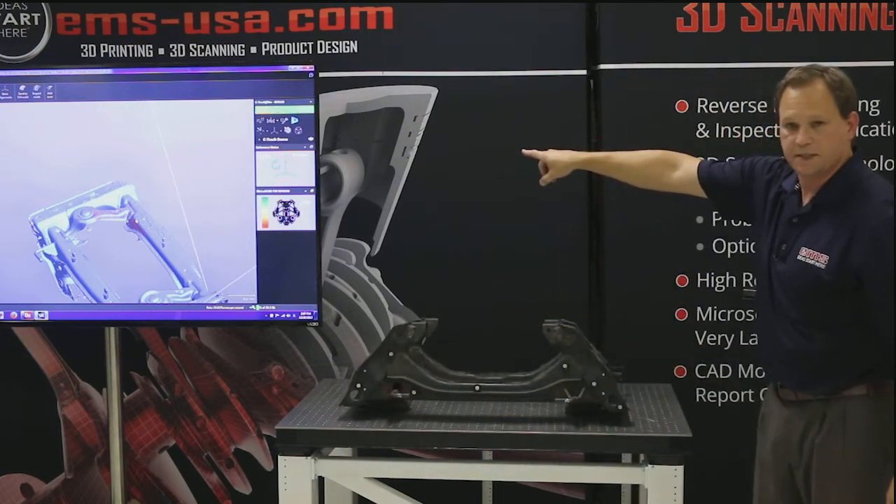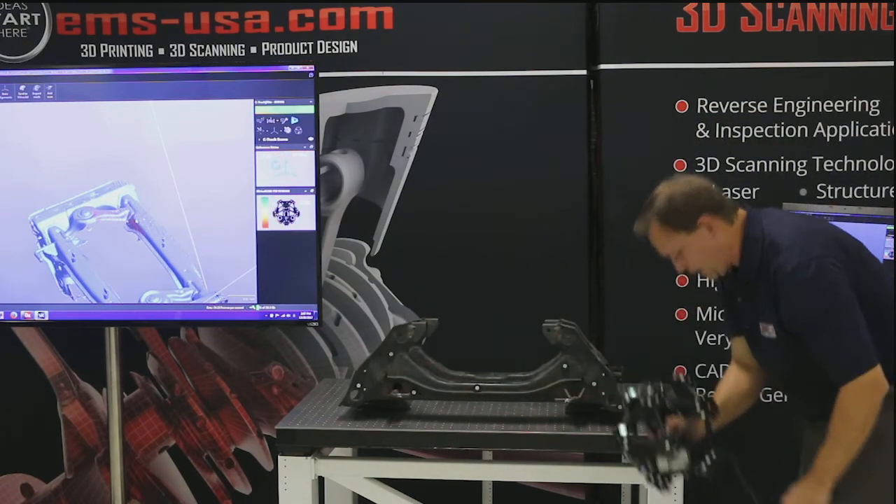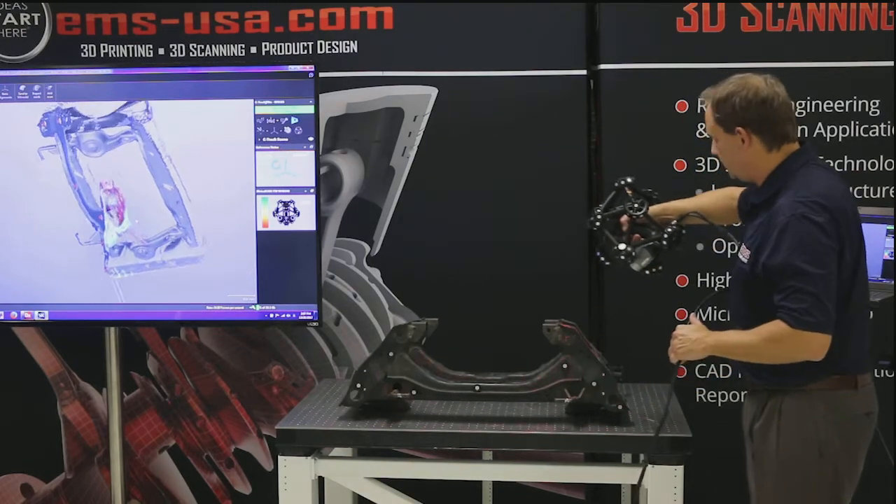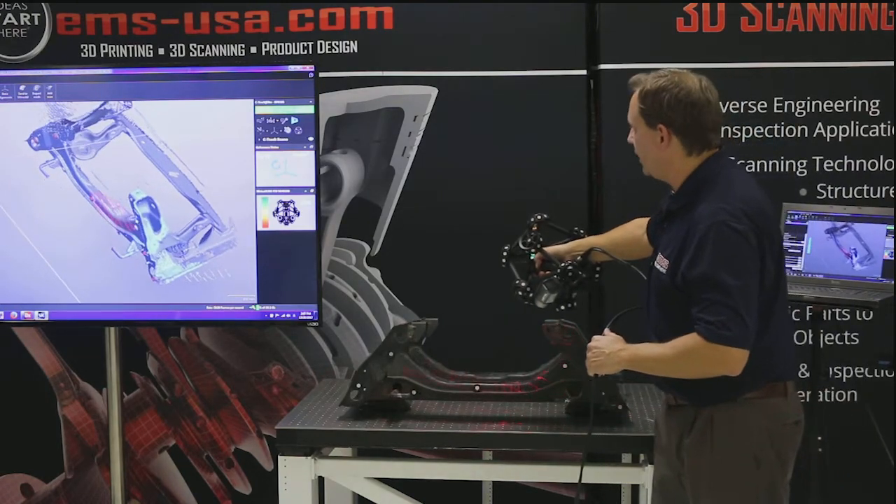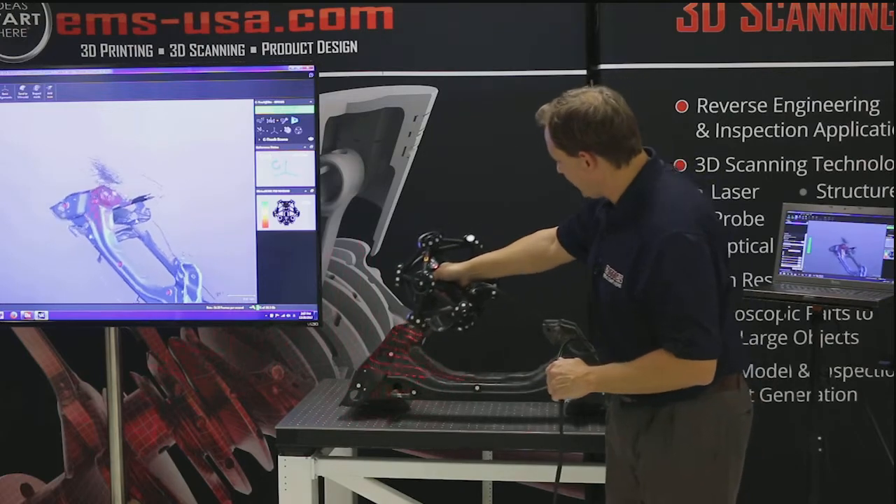Okay, so you can see it says 6 out of 10. So it still sees plenty of targets for us to continue scanning. Okay? So now you can see what it's doing. Now we're filling in the backside all the way around this part. Now we've got a little bit of table data in there.